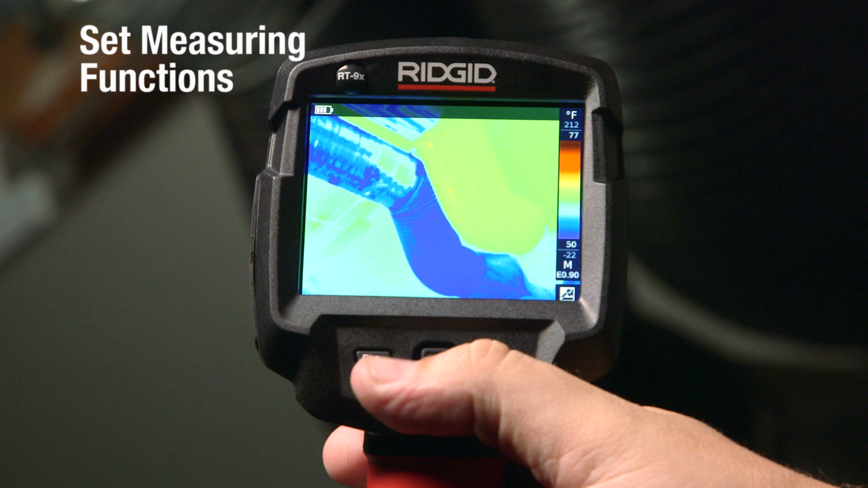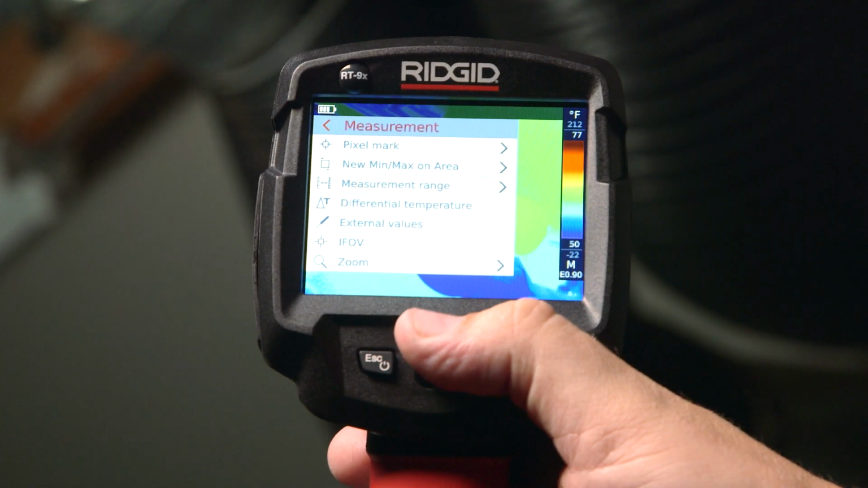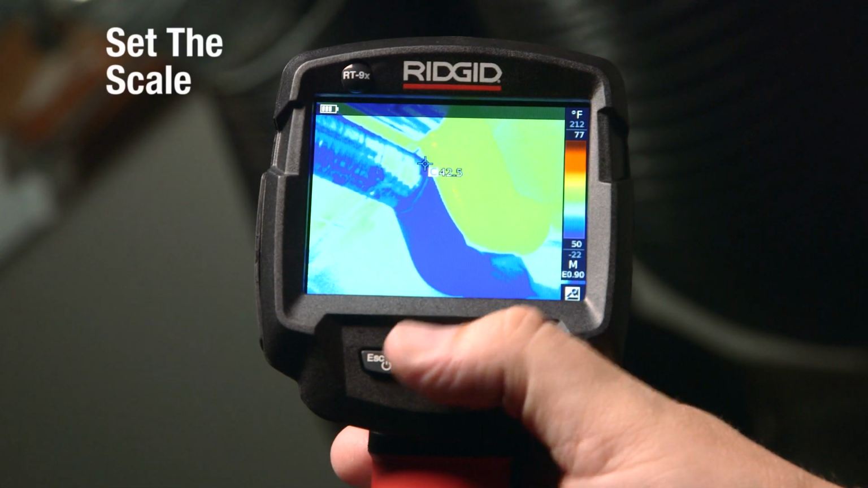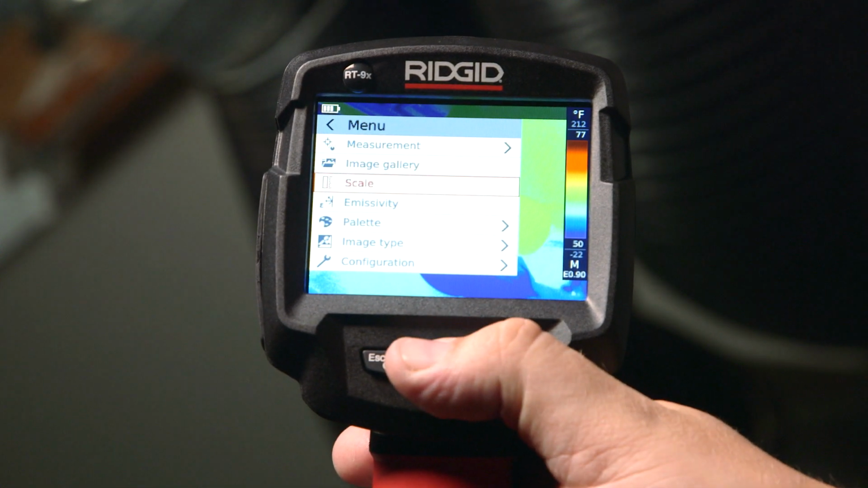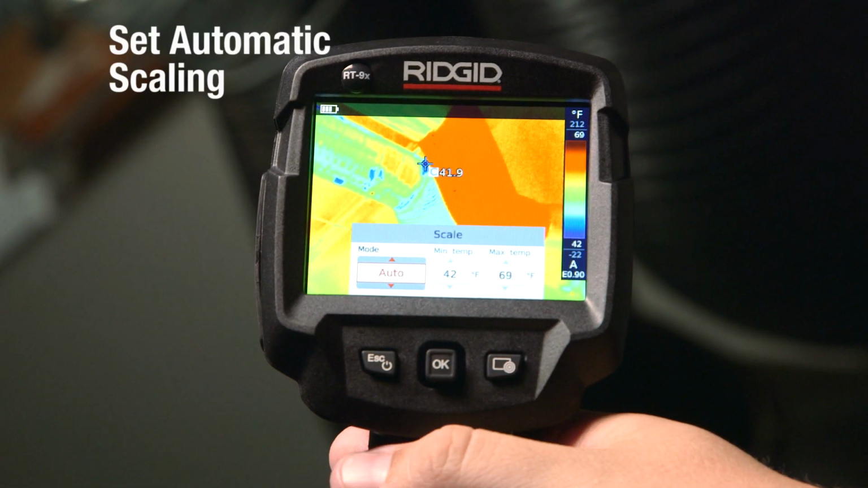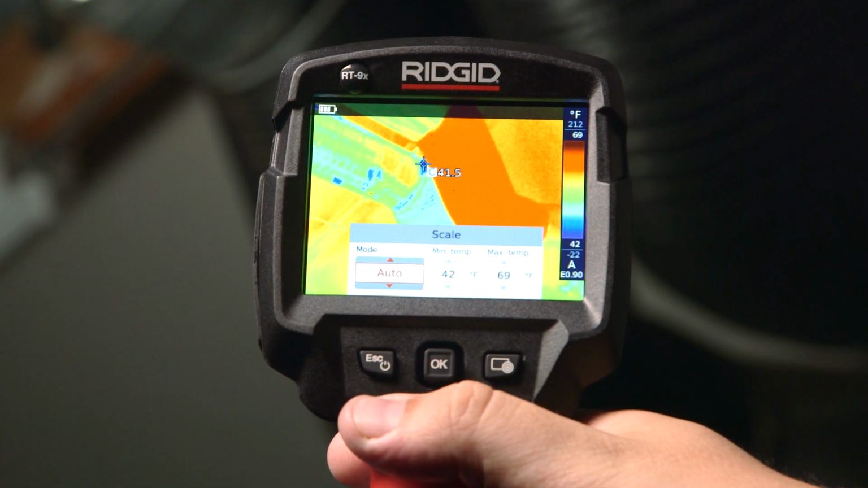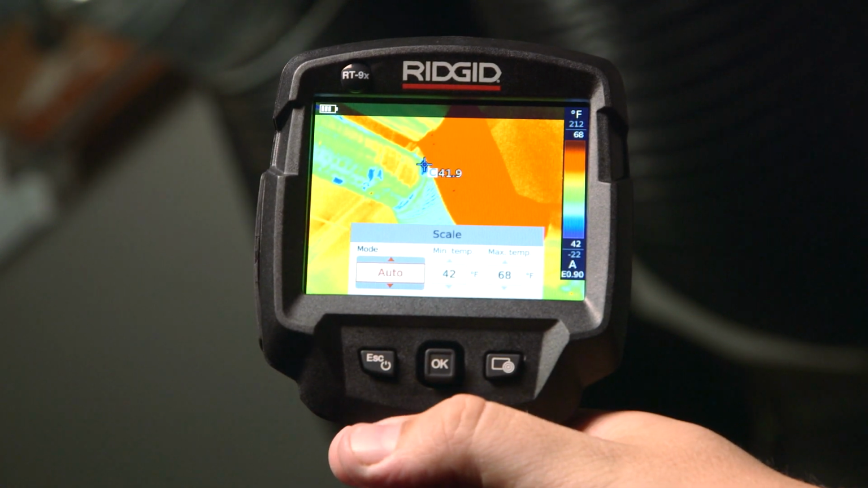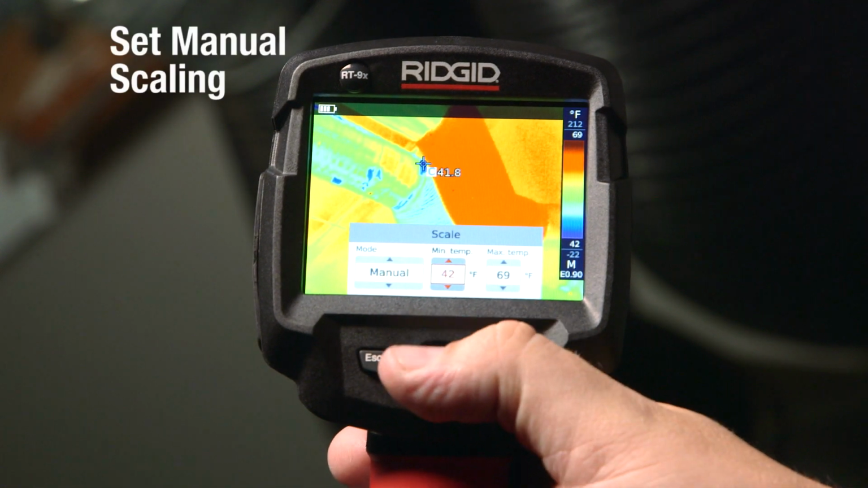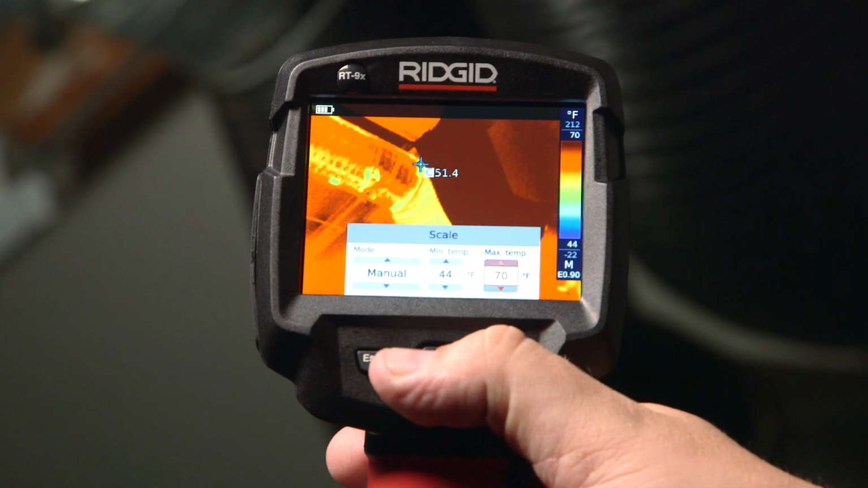Open the measurement submenu and select the measuring function that is best for your purposes. See the product manual for more information on each option. Now set the scale. Scaling influences the way infrared images are displayed. The automatic scaling function continuously adjusts the lower and upper limit temperature ranges to the readings presented, as well as the colors assigned to a temperature value change. Choose the manual scaling function to fix the lower and upper limit temperature ranges and colors important for image comparisons.